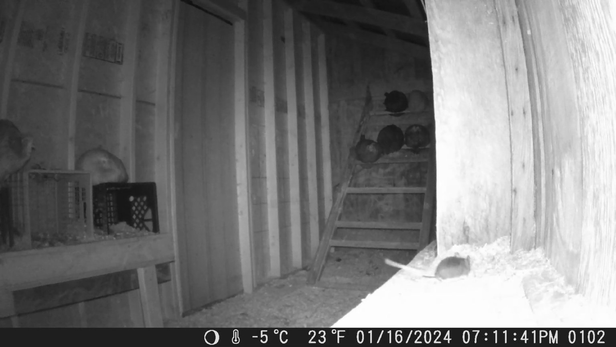Oh, and there's our mouse friend again. So we're back to the chicken camp. I just thought it was... Oh, he's got a friend. Look at that. Ah, buddies. But yeah, I thought it was cute. And I had to bring it to you.